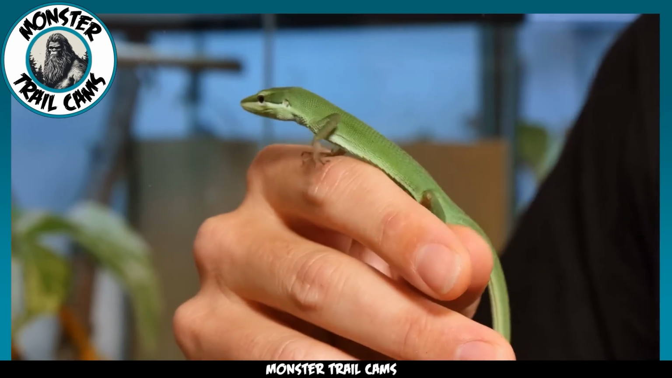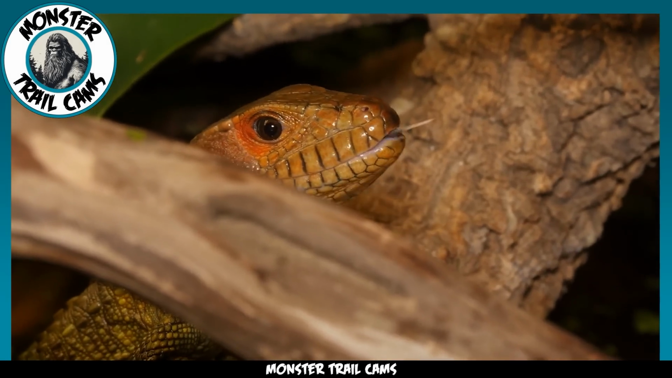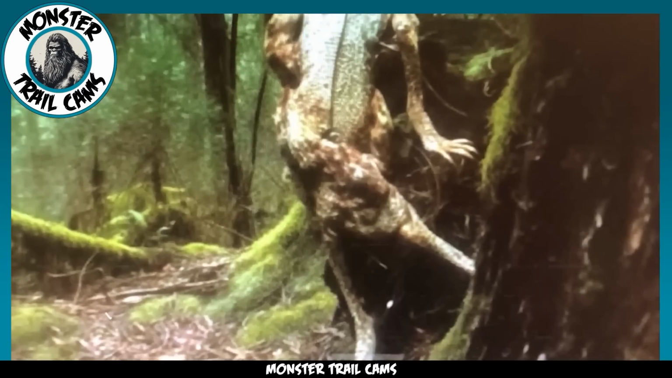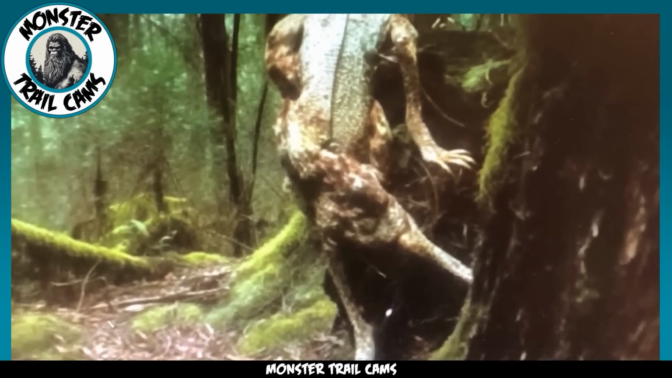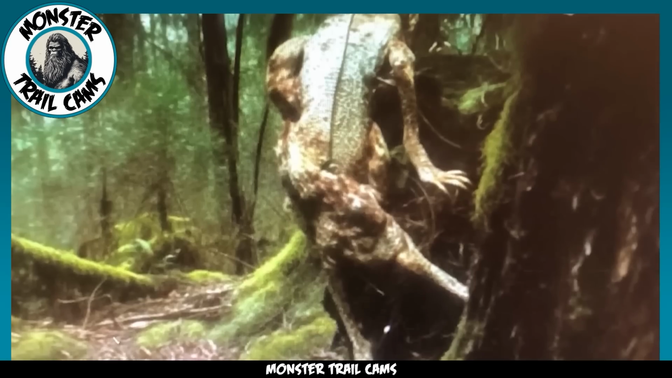People buy monitor lizards when they are cute little babies, not thinking about what will happen when they finally grow up. They get too large to house, and instead of taking the poor creature to a rescue, the careless owner simply releases it outside to fend for itself.